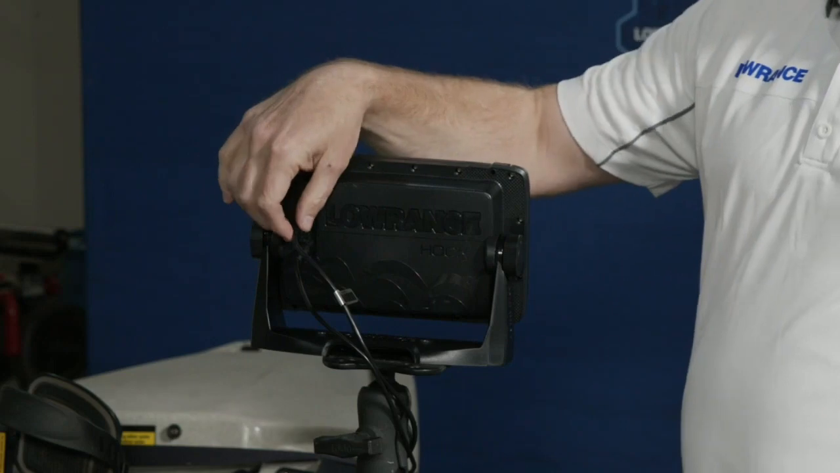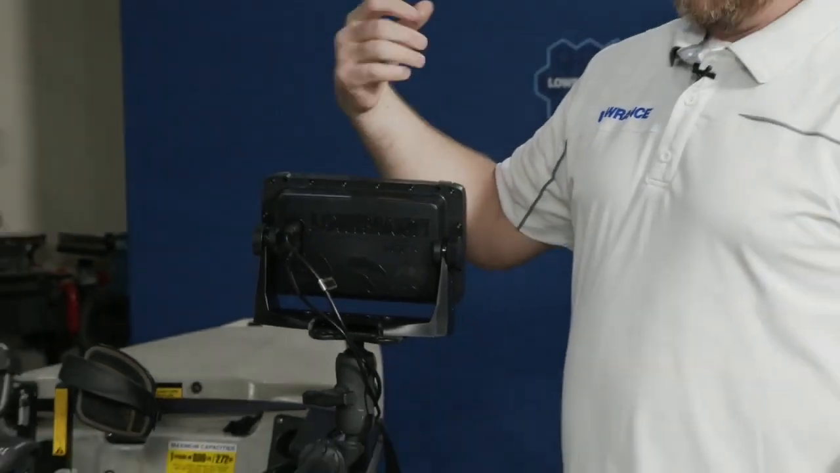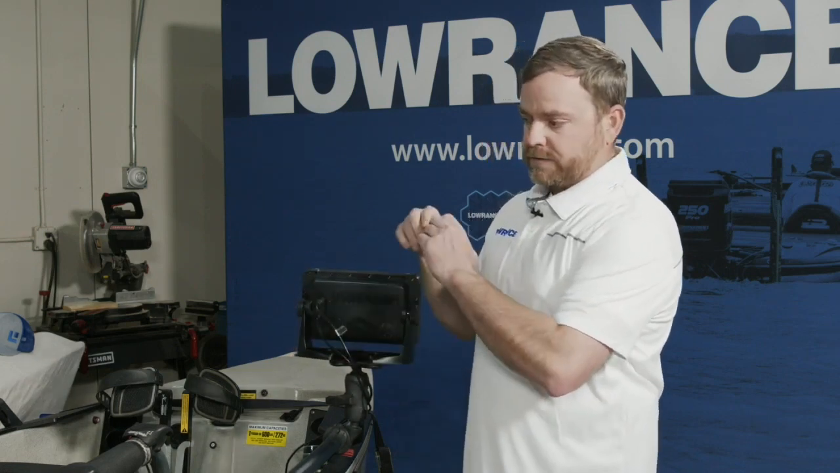Specifically with the transducer, if you do not have it plugged in, you'll get a pop-up message that says no transducer detected and gives you some tips on how to fix that. You can select ignore and it'll stop the sonar because there's no sonar to actually ping. All you have to do to fix that is turn the unit off, push the transducer in until both rings disappear, turn the unit back on, you're good to go.